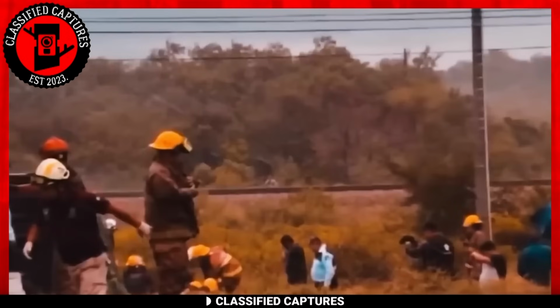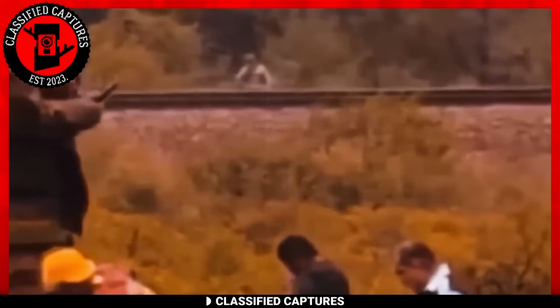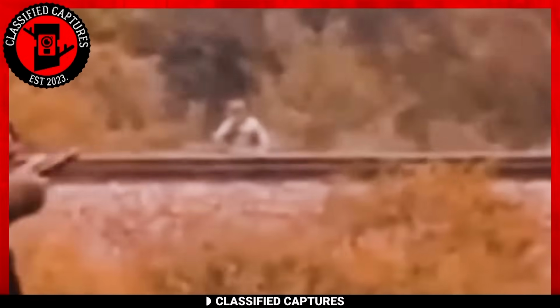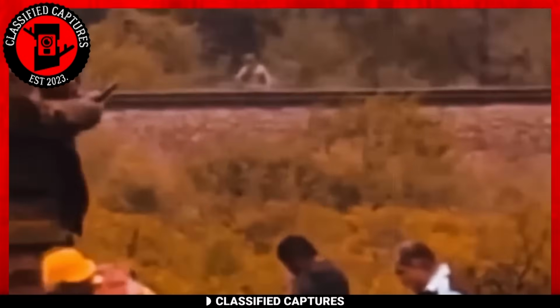The creature stands in stark contrast to the individuals bustling about at the accident scene. Its pale form, reminiscent of a humanoid, is visible from the waist up, with its lower body concealed by the trees. The striking dissimilarity between this entity and the people attending the accident raises perplexing questions.